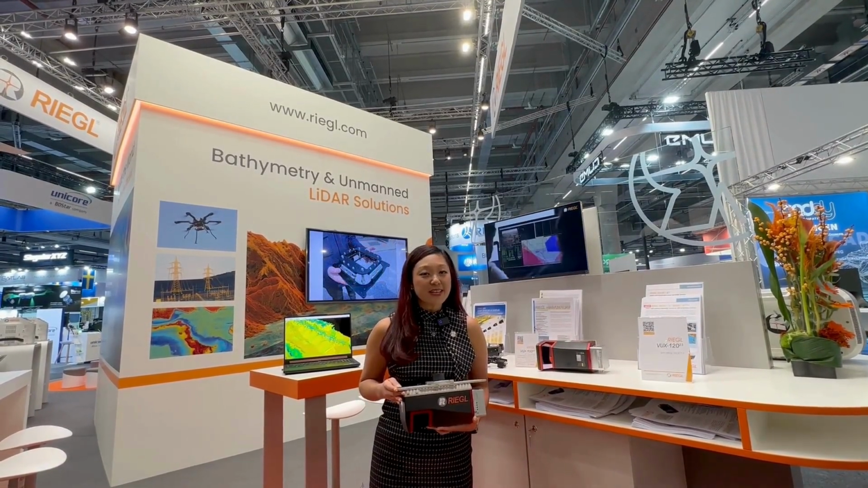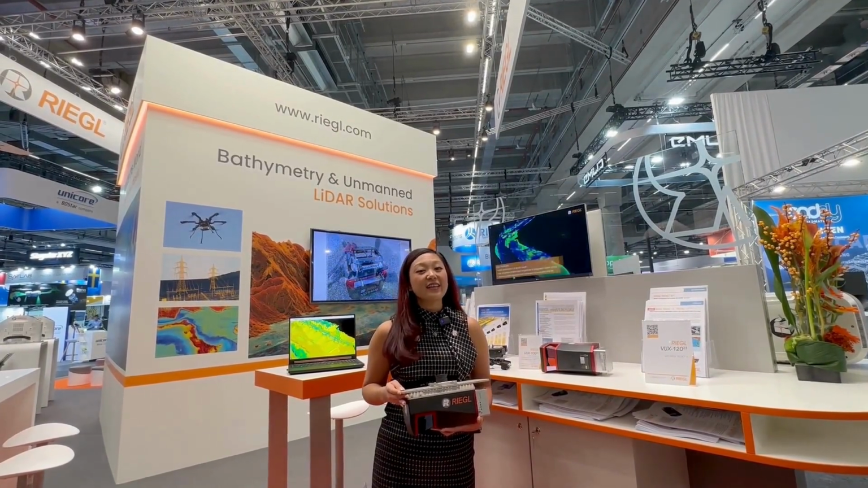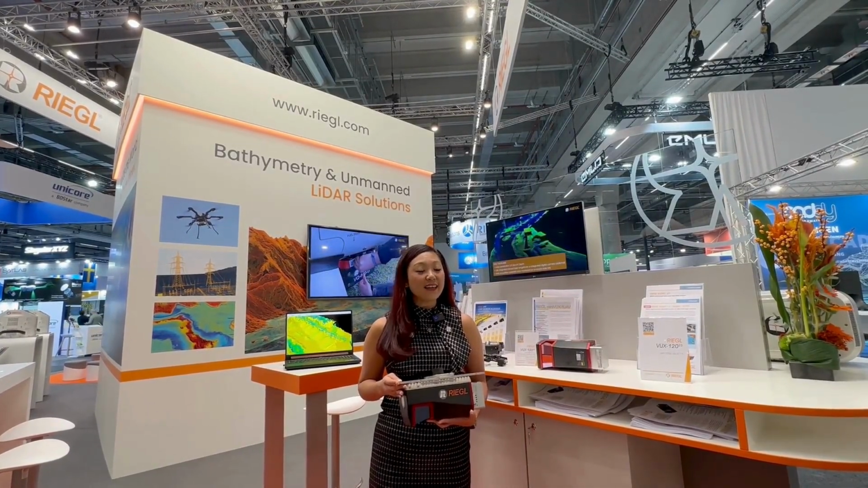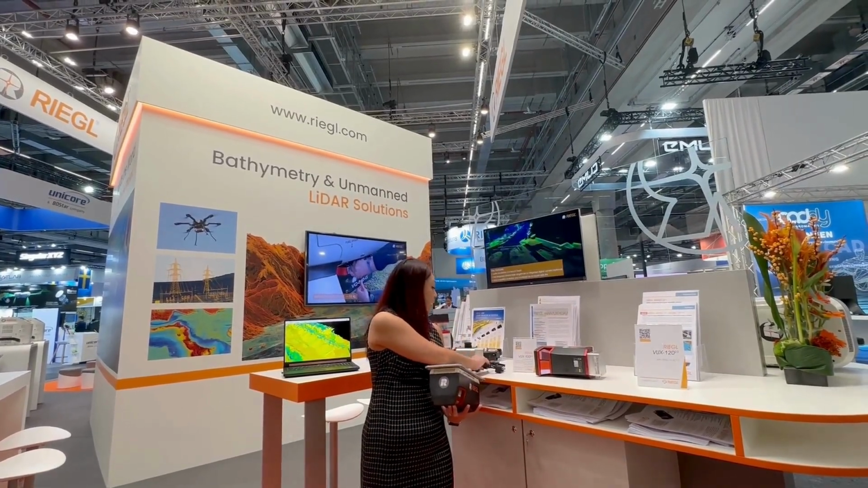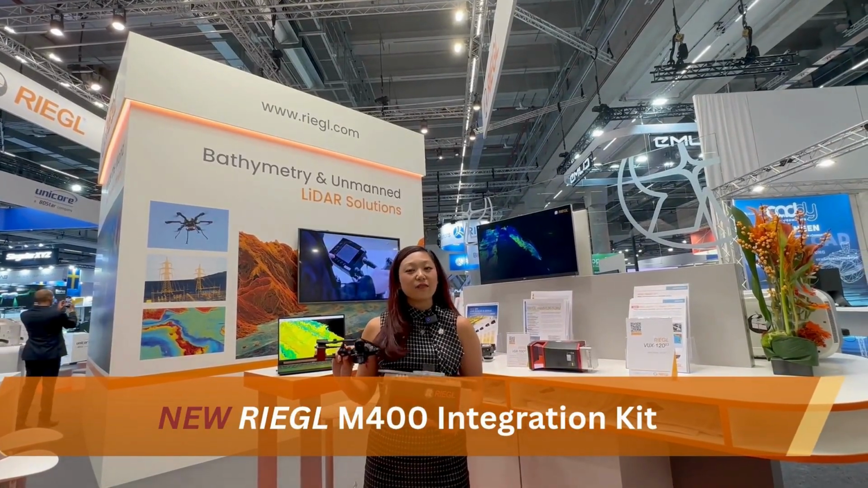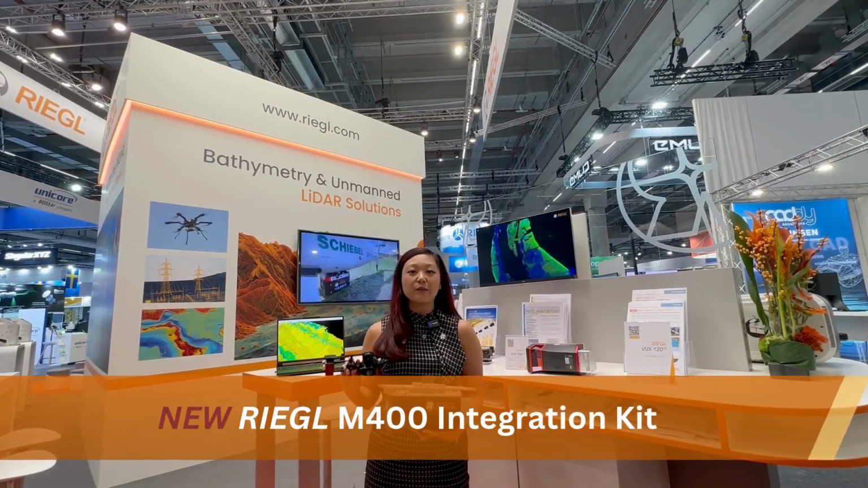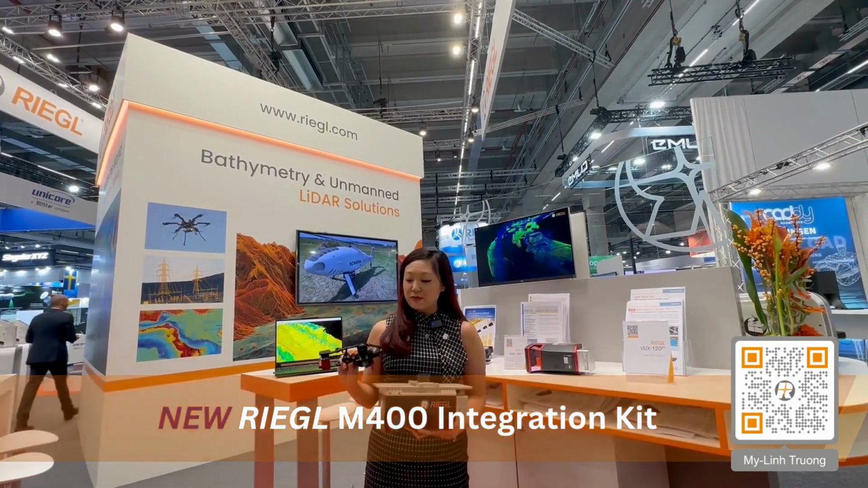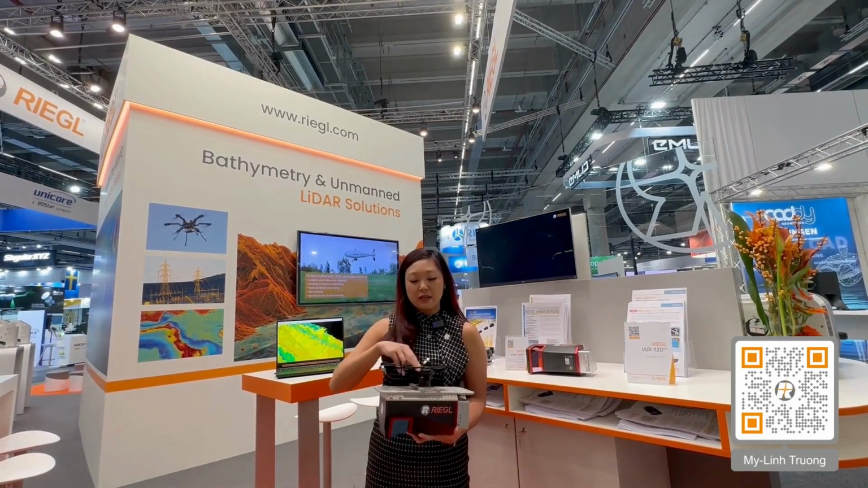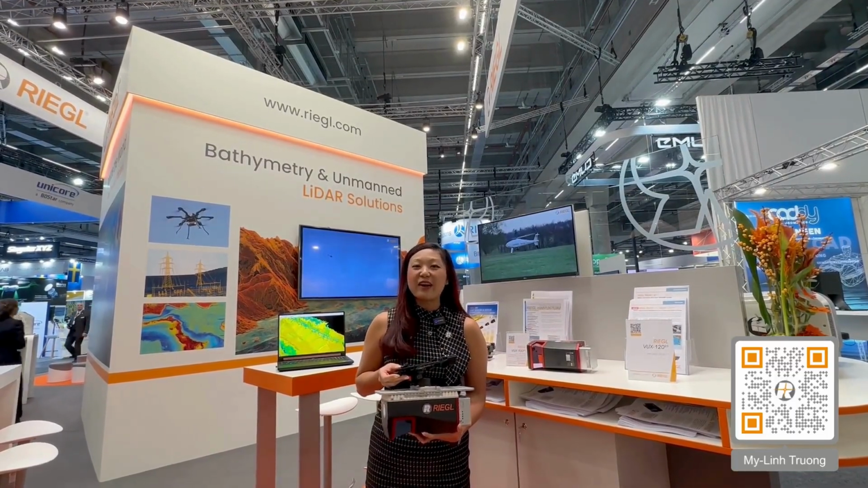And then the VUX 100 scanner has also been optimized to be lighter in weight by 100 grams. So all in, integrating that with our integration kit 400, the VUX series can be entirely integrated onto the DJI M400 drone platform. And with this quick release mount, you can easily snap it onto the drone this way or this way, and you're ready to go and fly.